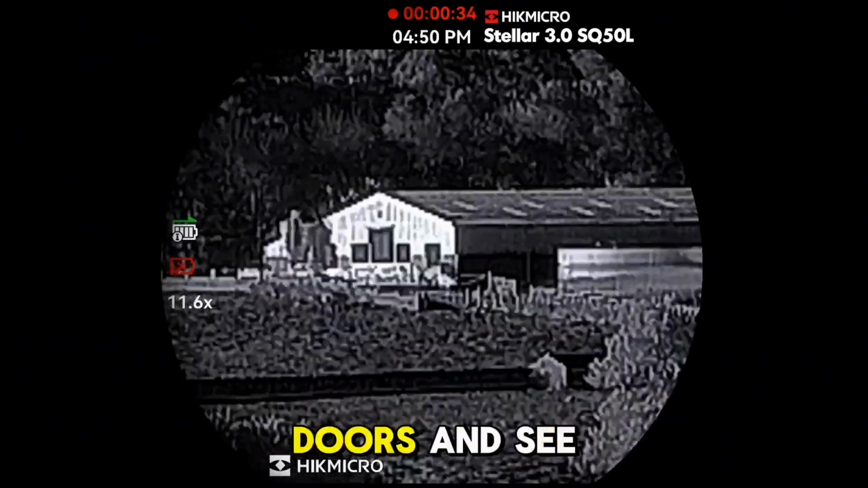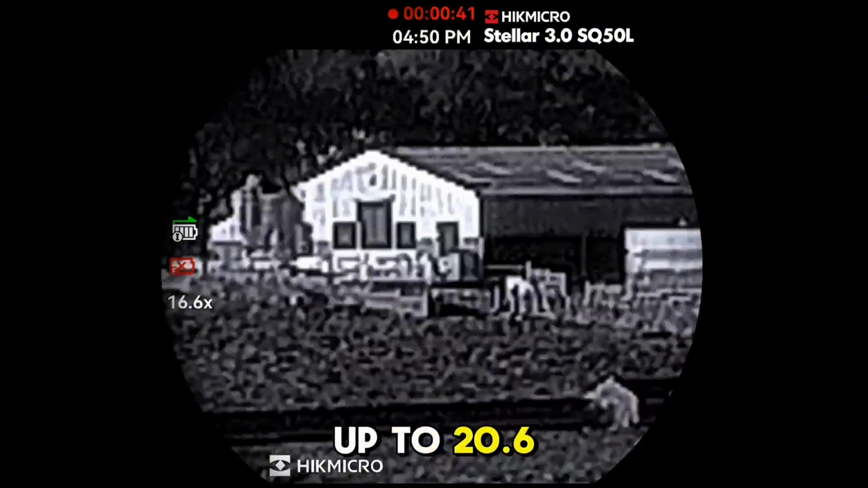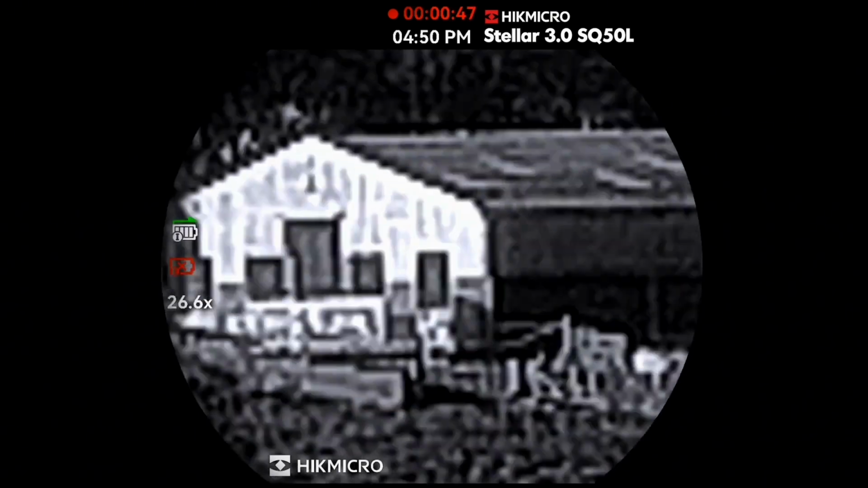Still see the doors, you can see the fence posts clearly. Up to 20.6. And then 26.6 max zoom.